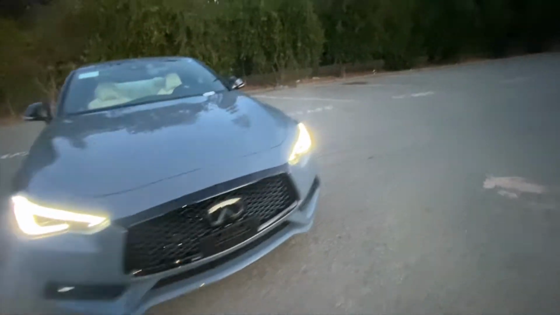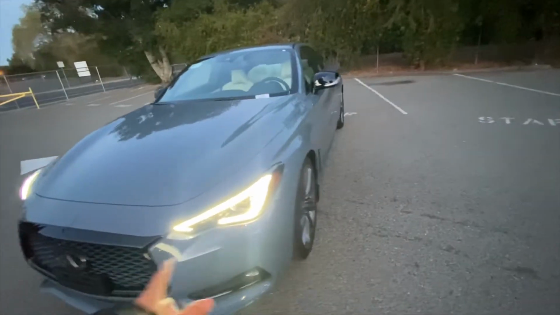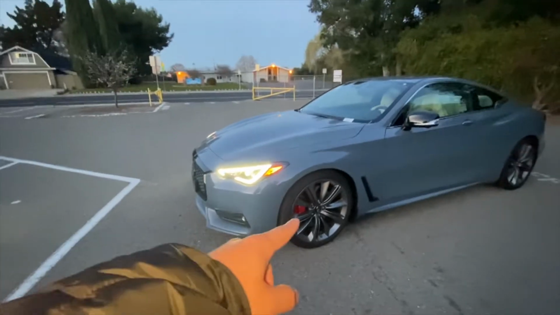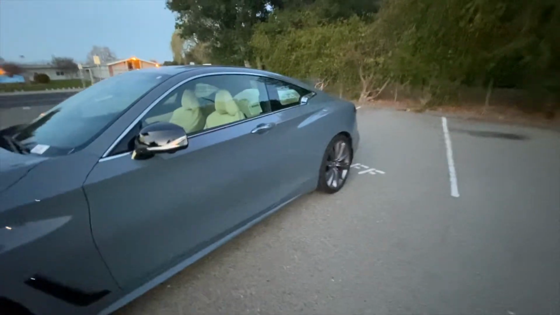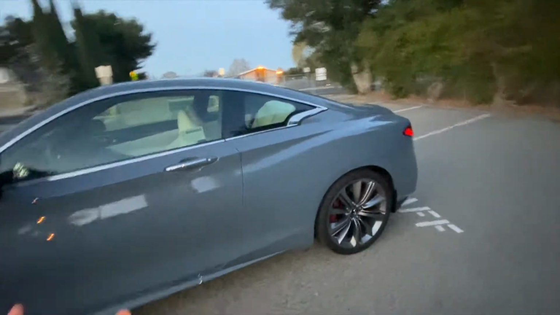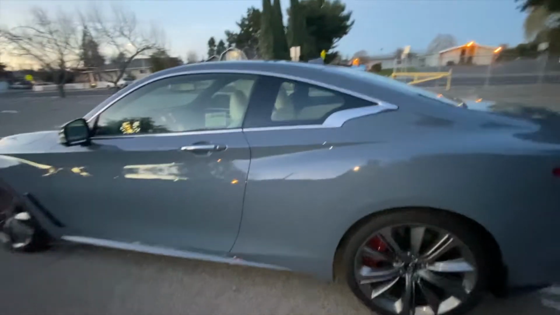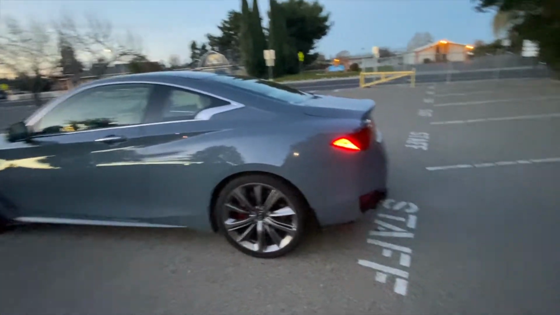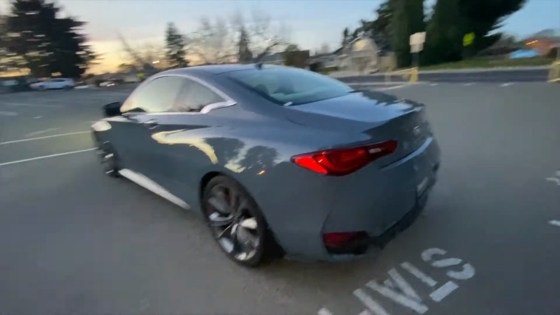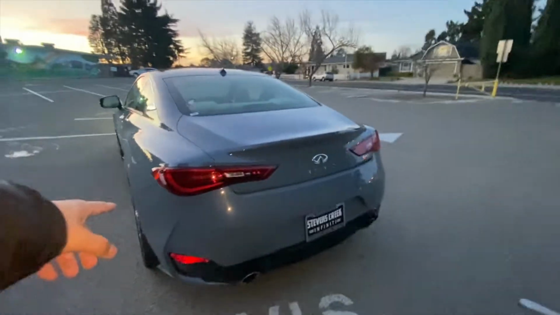Coupe edition, Red Sport. You can see the red brakes right here. Those are on the Red Sport version only. I love the car personally, so I have no problem driving it. It's an awesome coupe car, plenty of space for one or two people for sure. Of course, it's a coupe, you're not really going to fill the backseat with people more often than not. So I'm pretty excited to drive this car, the brand new 2021 Infiniti Q60 Red Sport.